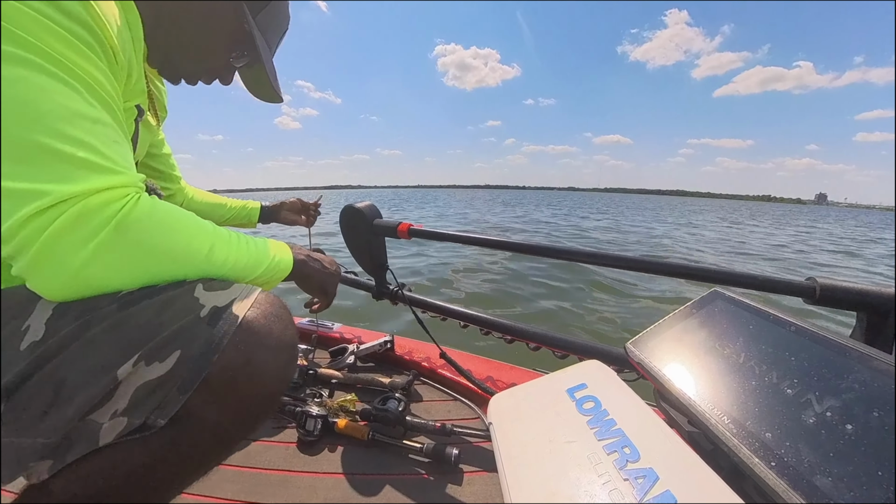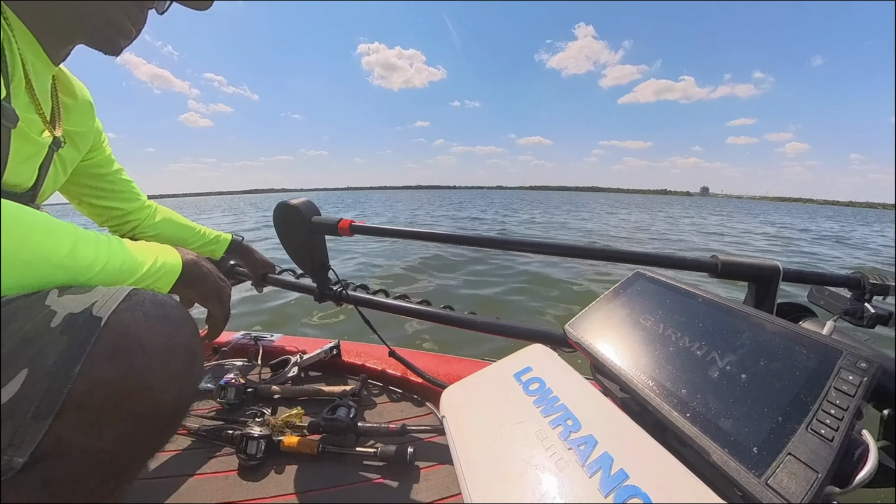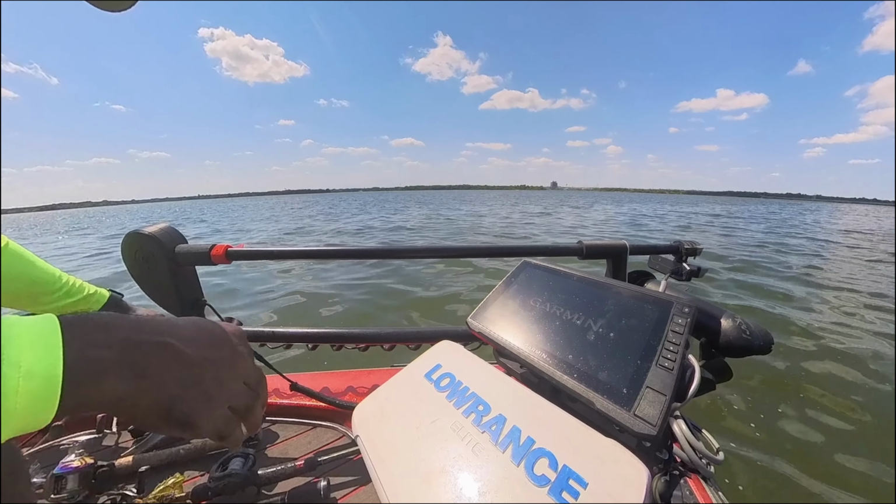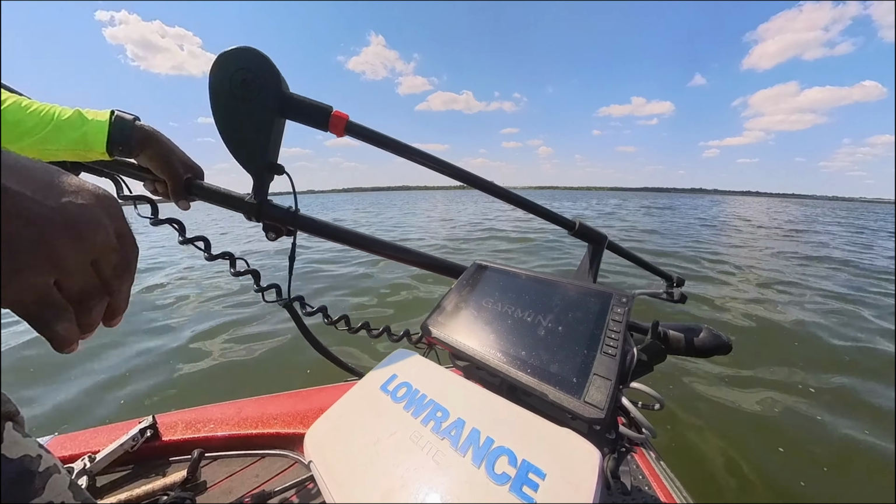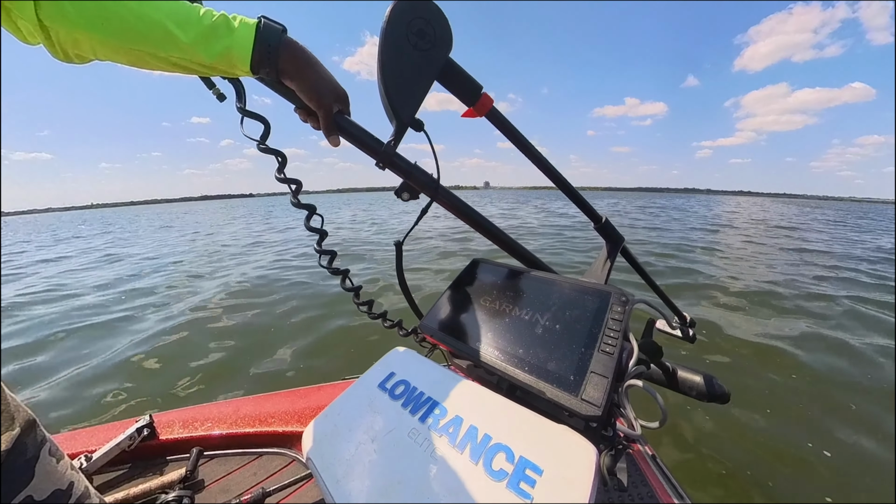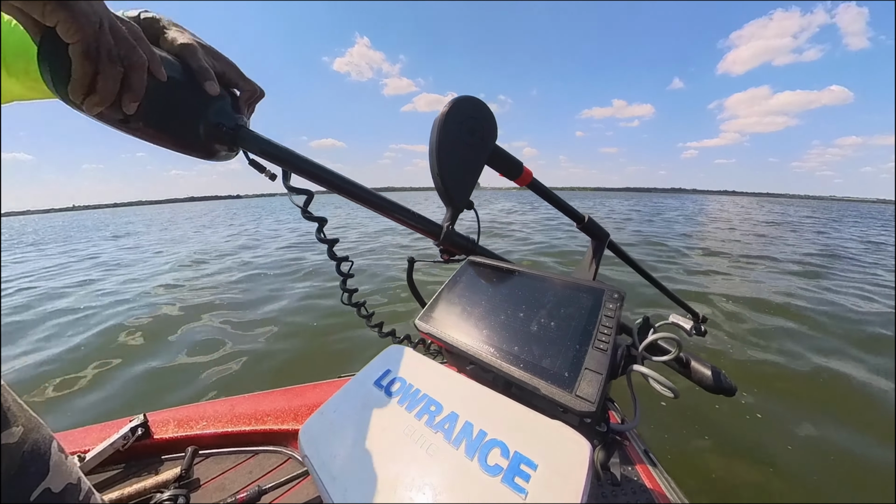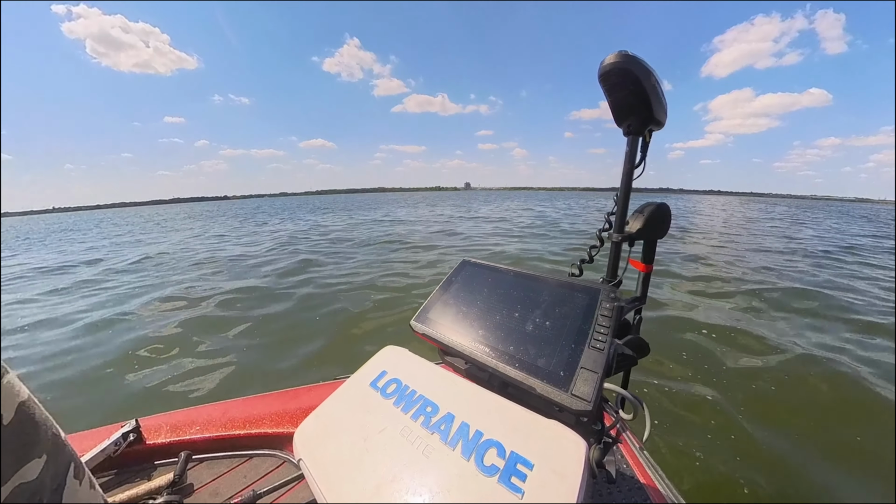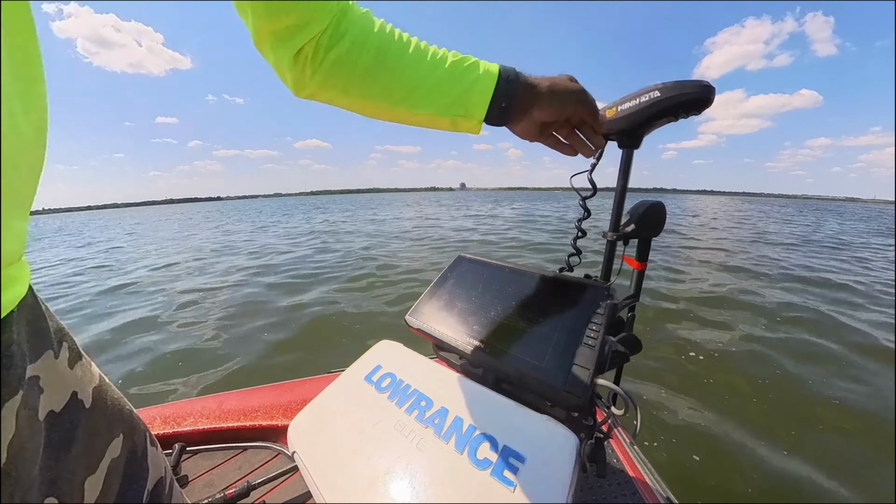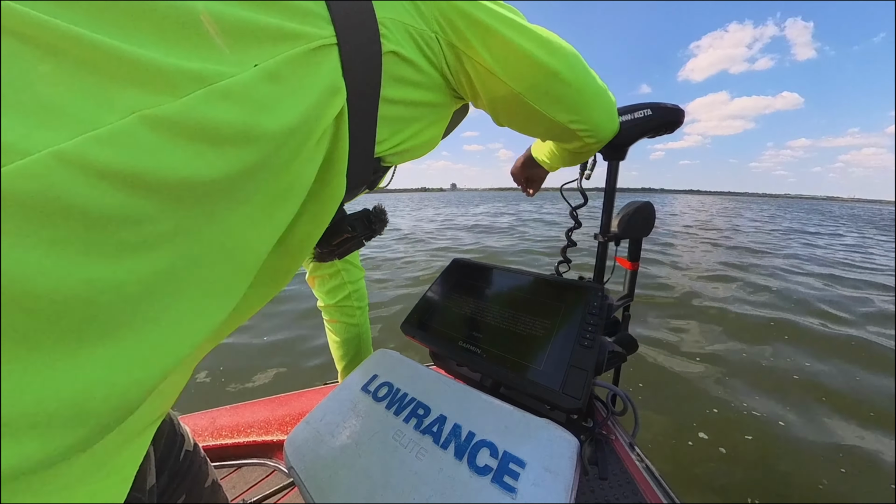So I wrap this line around my trolling motor to keep it from bouncing up and down as I ride. I'm developing products to solve that problem as well. You know, that will also ultimately help the SniperFoot as well. So you gotta be wary of cable management with this thing.